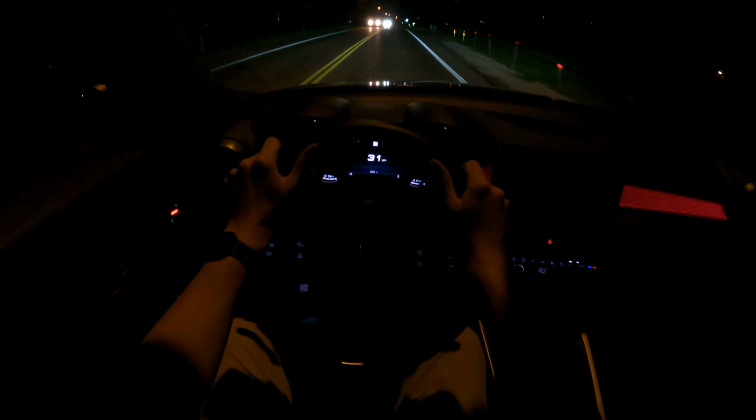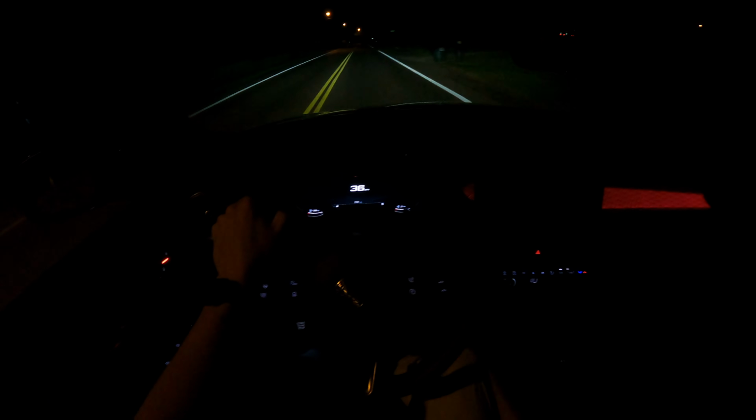Disable the automatic high beam since we're back in the city. You can hear the gas motor is kicking on here. You have the ability to go all electric by switching it into A mode.